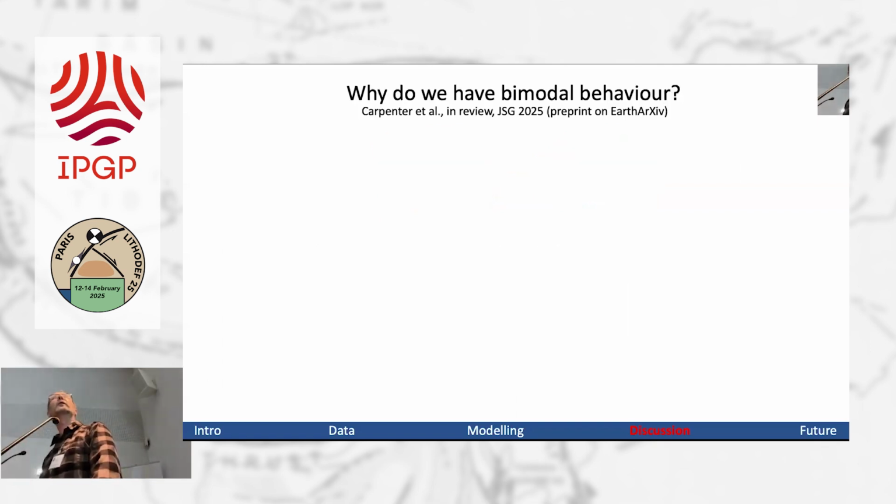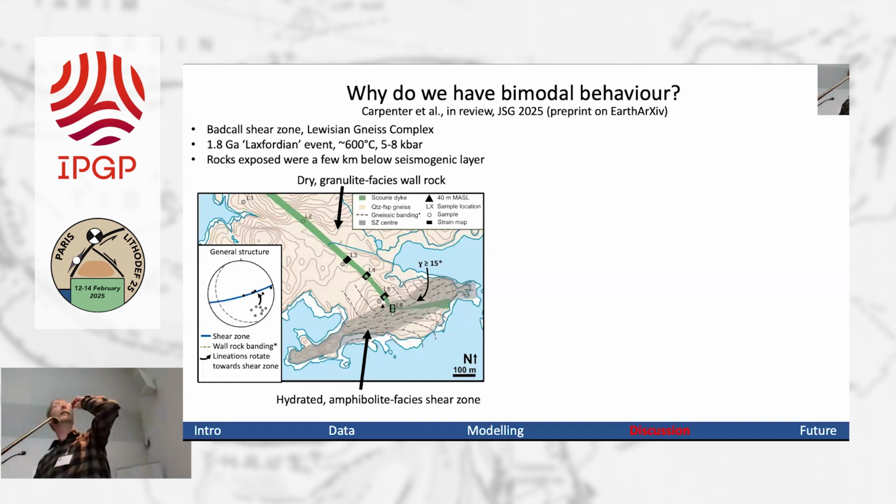Just a quick diversion to Scotland, where, why do we have this bimodal behavior? We've been looking at a shear zone. This is a 1.8 billion year old shear zone in northwest Scotland. You can see here this dike that runs through this granulite facies wall rock into this shear zone, which is hydrated and has amphibolite facies. And you can see how as soon as you get into that amphibolite facies, it's much, much weaker. You can see that bending of the granulite of the dike within that.